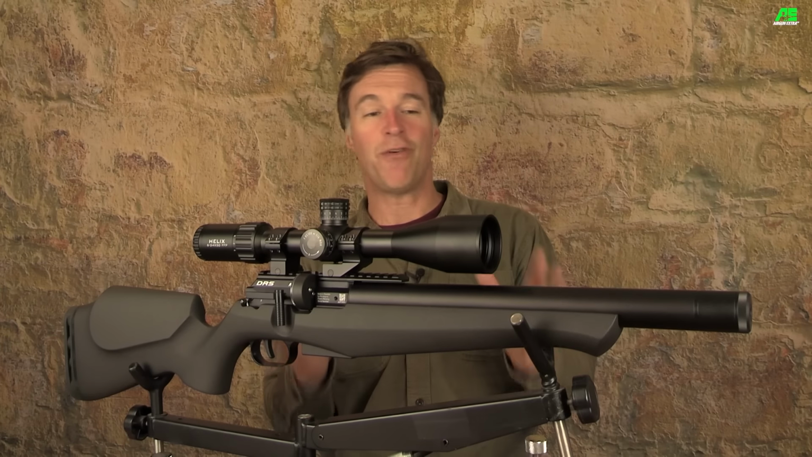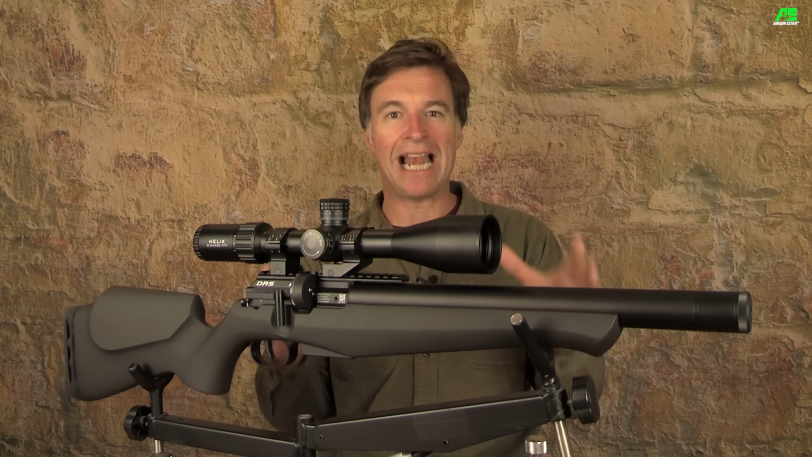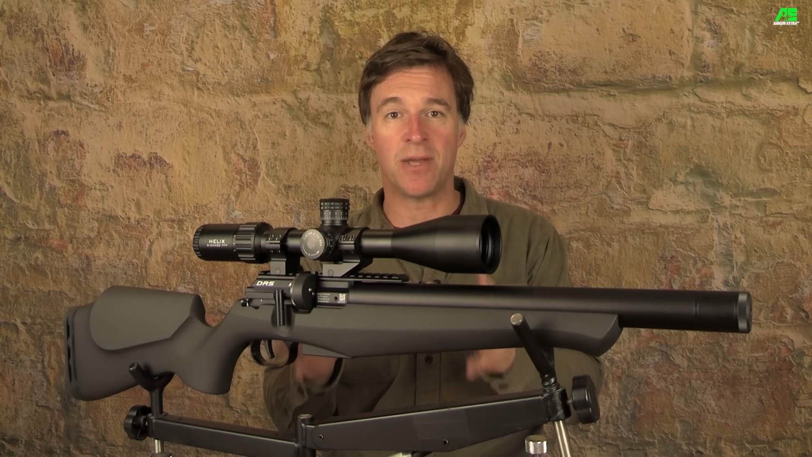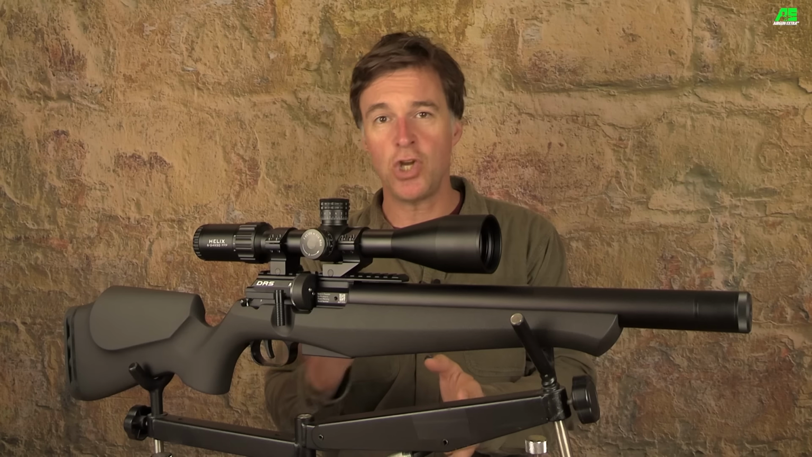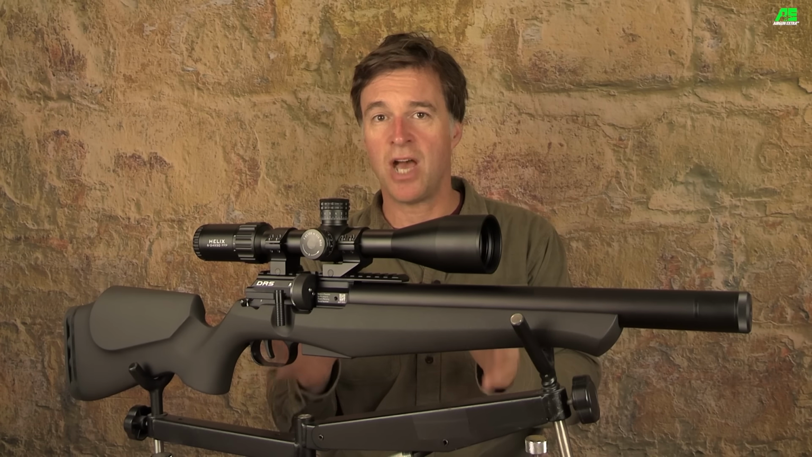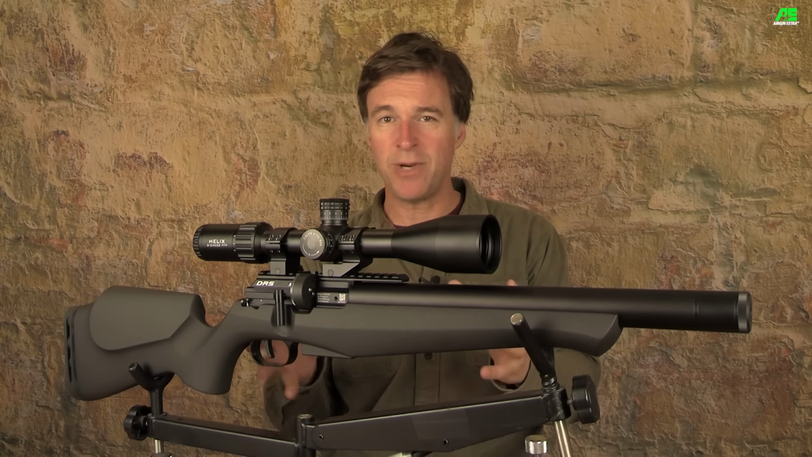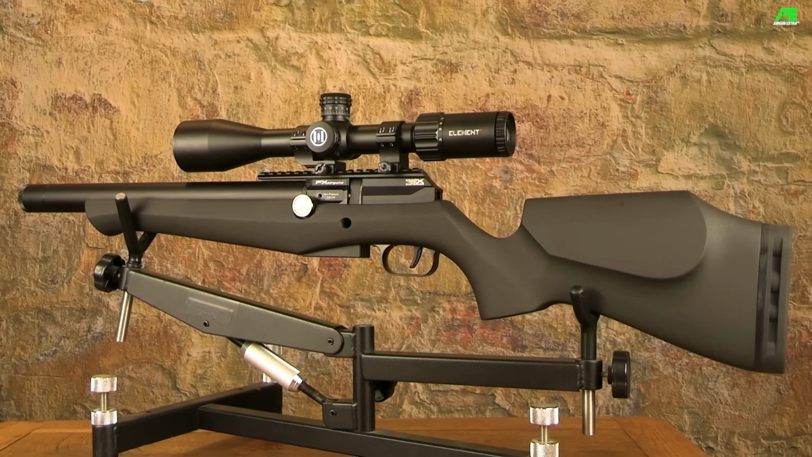Kicking off with the basic stuff, you can see that this model has a fairly classic sporter style to it. Now there are also tactical and pro variants available. So this one weighs 2.2 kilos unscoped and measures up at 840 millimeters in length. Now those proportions make for a pretty compact airgun that handles really nicely, and on top of that it really is no burden to carry around the fields on longer roving sessions.